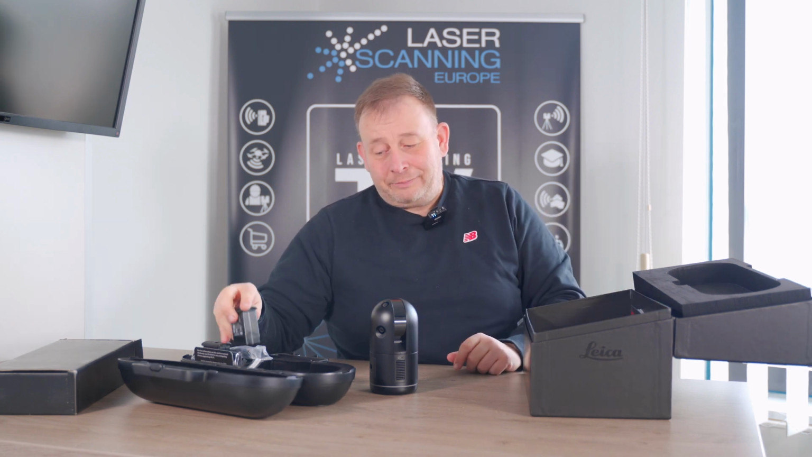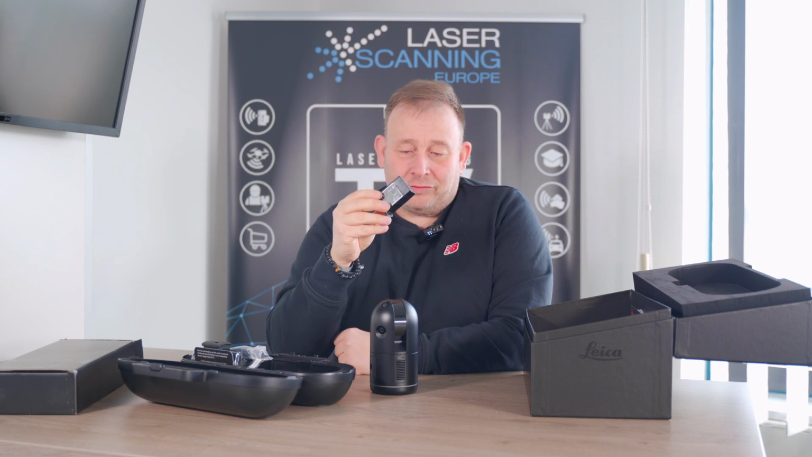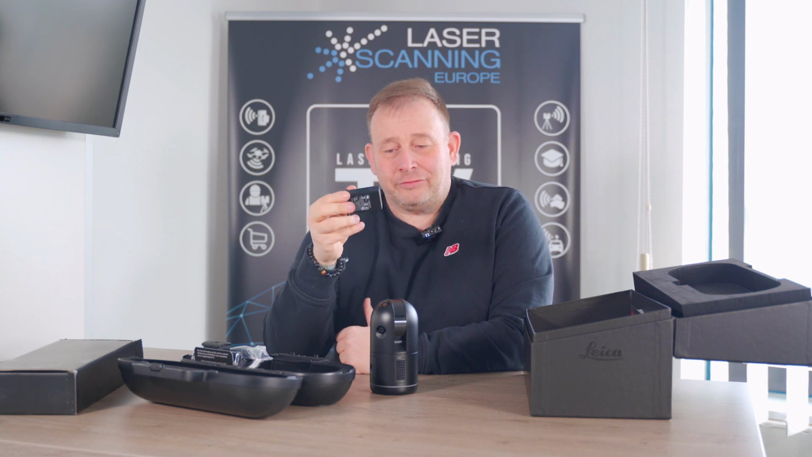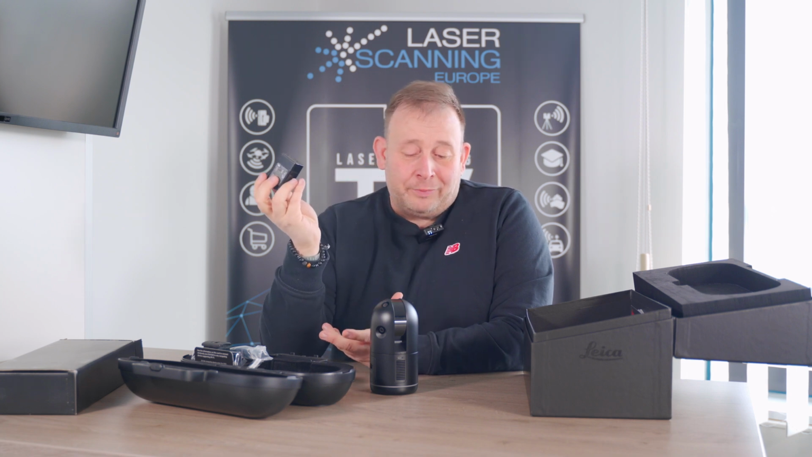Okay, I put this back. The battery is definitely not big. This means I think you will change it more often than in bigger scanners, because I think it's only a quarter, or a half, or 30% of the battery size of bigger systems from other vendors.